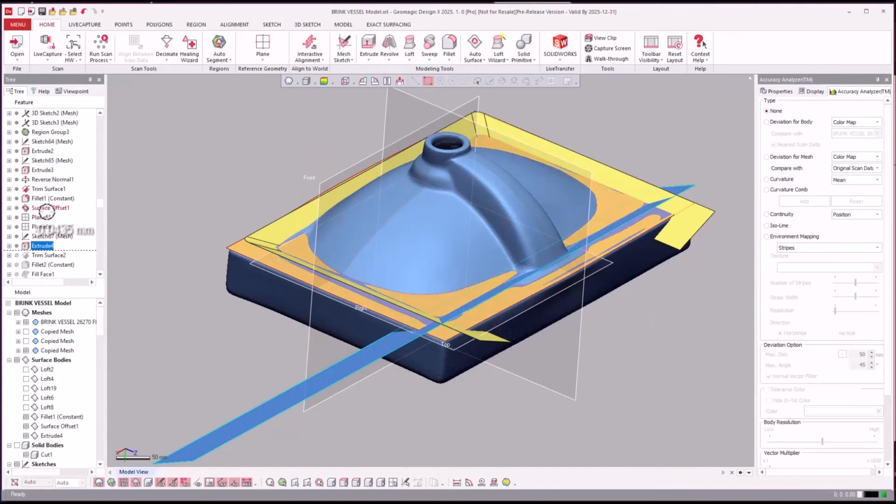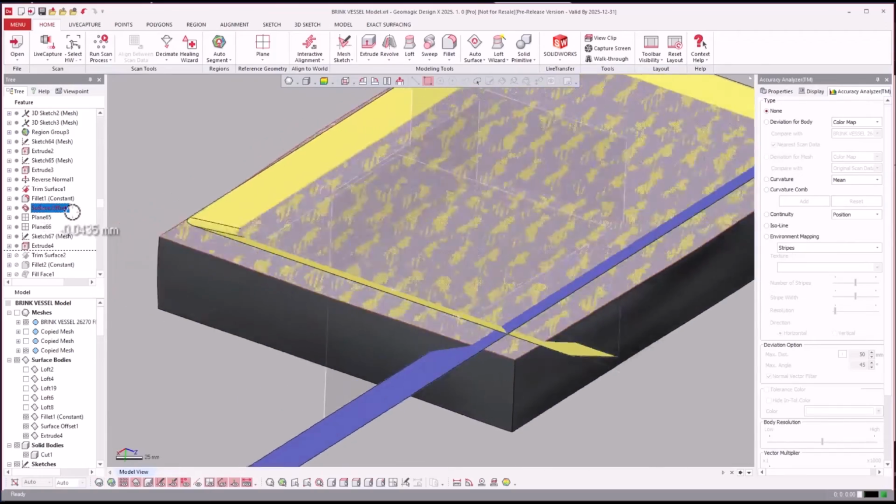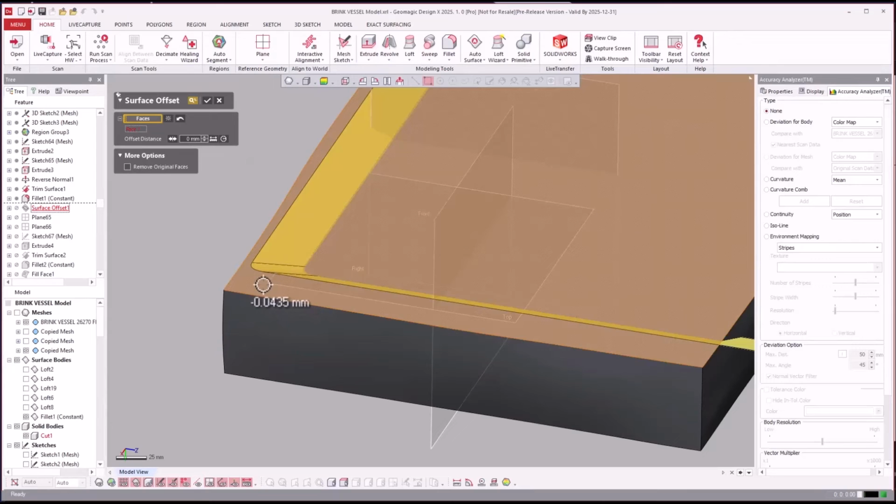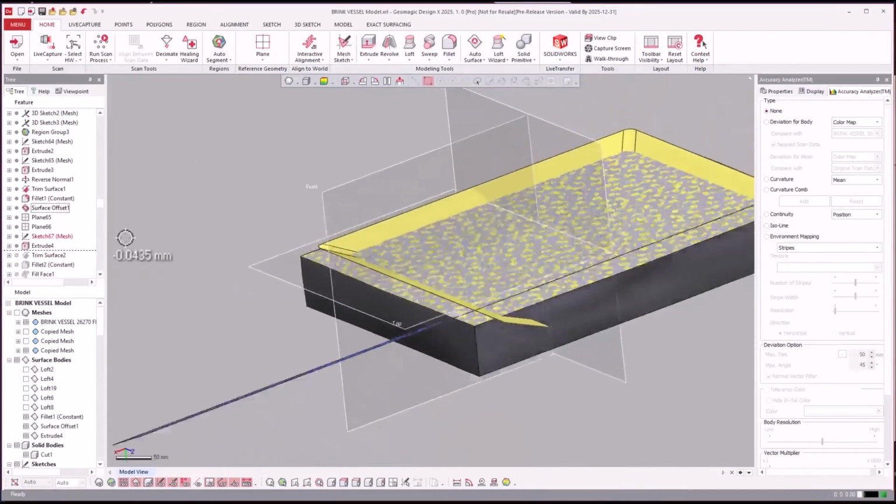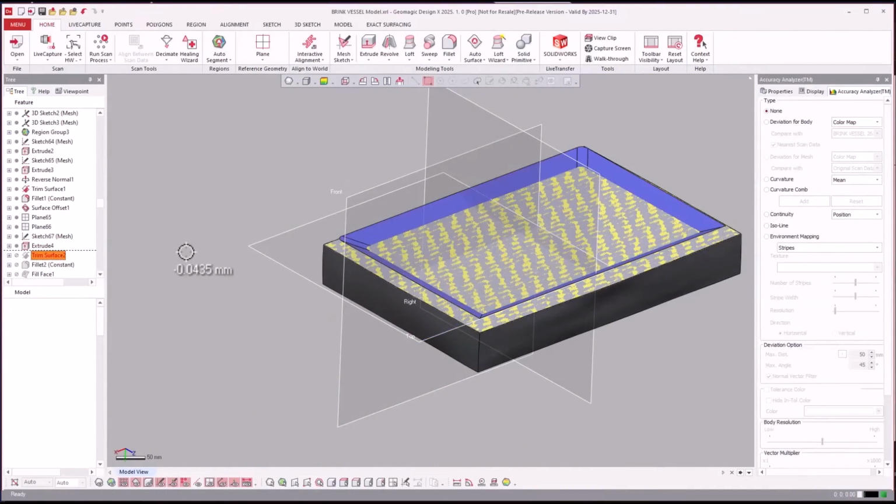And then one thing that I've highlighted before, you see this surface offset? The surface offset, we went ahead and used surface offset 0 to steal that top face, right? And then we'll just jump forward here and trim them together.